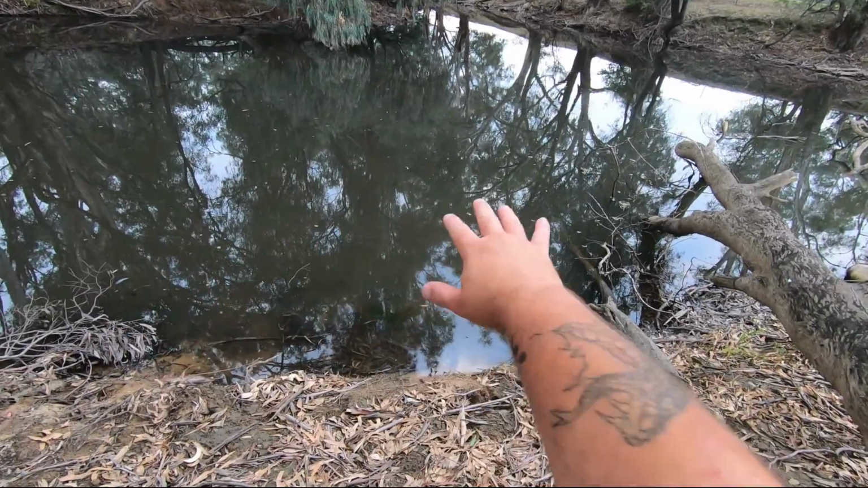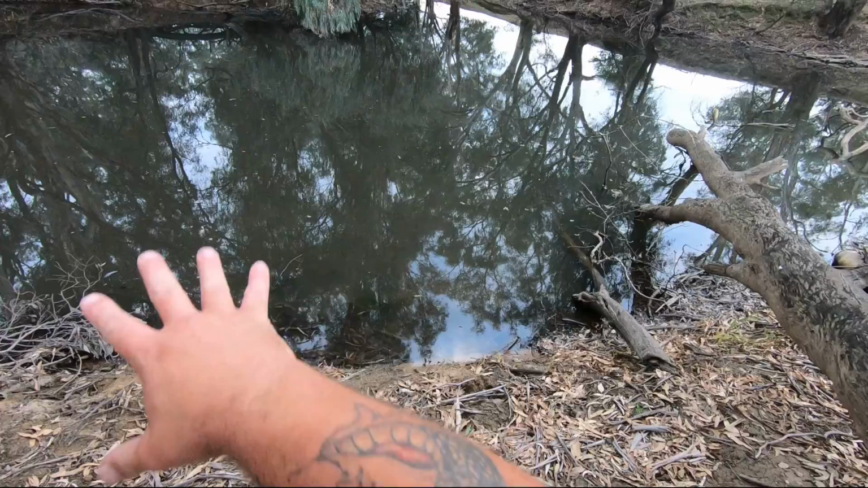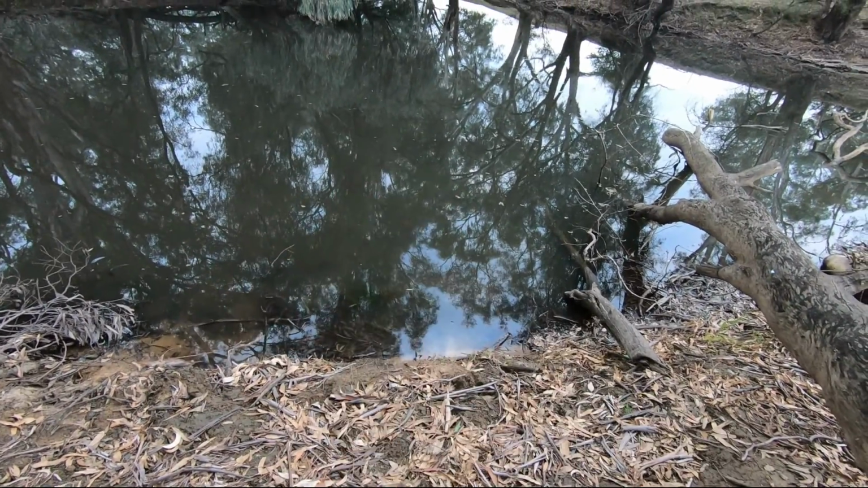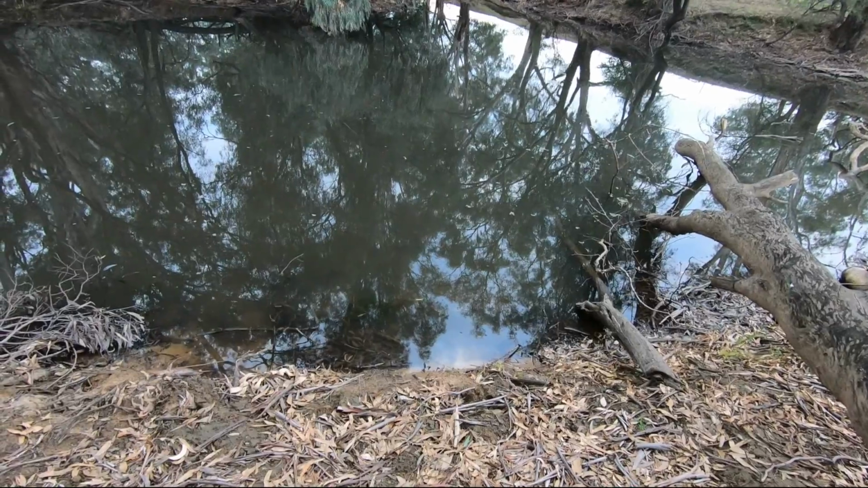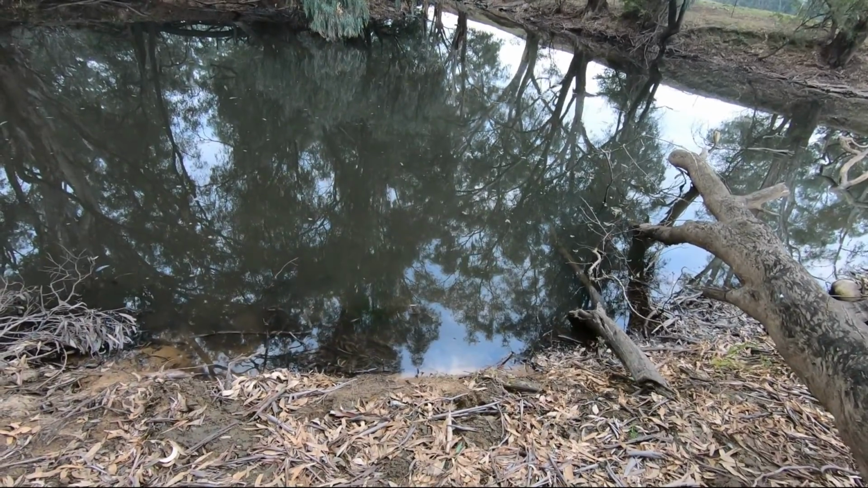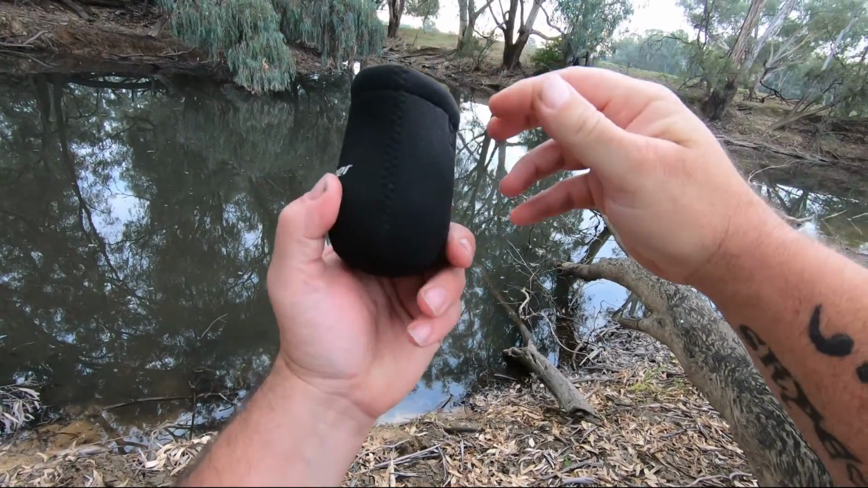Right, so I've arrived here at one of my favourite fishing destinations. I actually fish here quite a bit and I catch quite a lot of fish in this particular pool, in this bend. Why is this such a good fish holding spot? Let's get our eyes under the water, in other words your Deeper Chirp, to have a good look around and see what's under there.